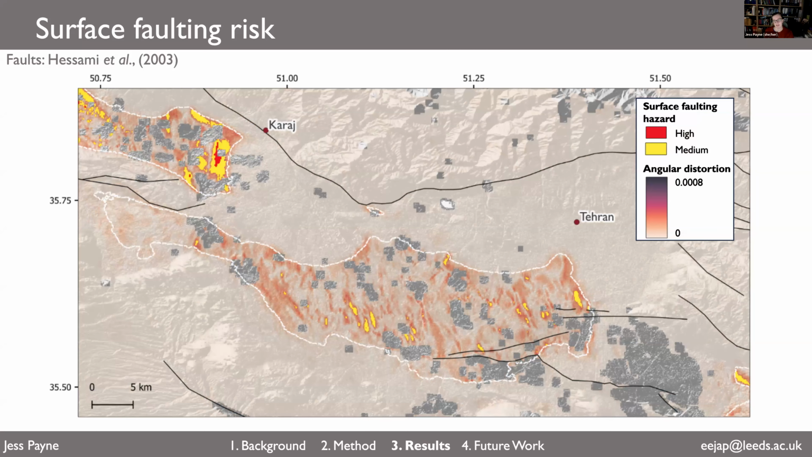If we then classify this angular distortion into those surface faulting hazard categories, we can see that there are some patches of medium surface faulting hazard and one or two patches around Karaj of high surface faulting hazard. We don't actually get here the very high surface faulting hazard that other maps in Mexico City plot. That might be due to the resolution problem I mentioned in the previous slide.